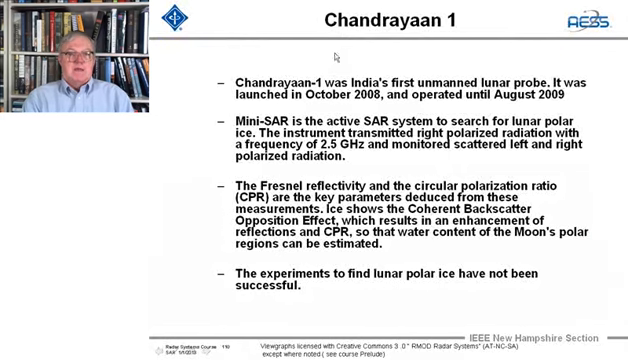Okay. Chandrayaan-1 was an unmanned lunar probe. It was launched in 2008, had a mini-SAR on it, and with these characteristics. It had some things that worked, and it had problems with some of the experiments. It was hoped to find polar ice with it, but it wasn't able to. That was a synthetic aperture radar, but it had problems.